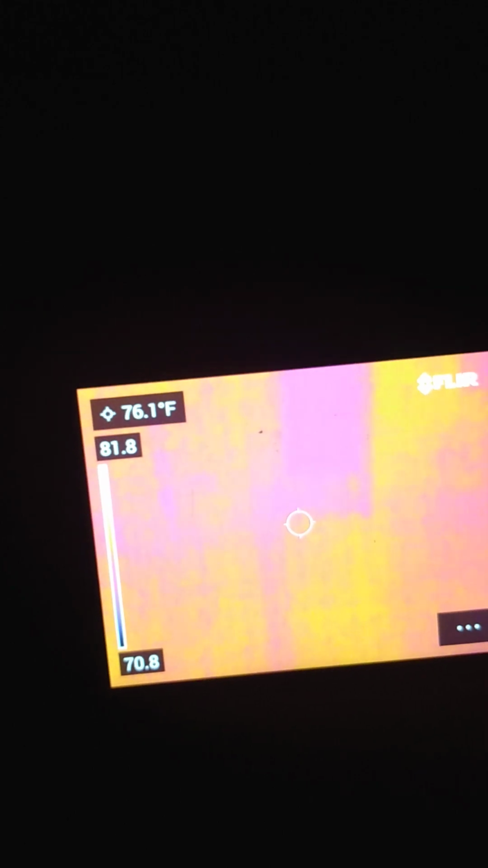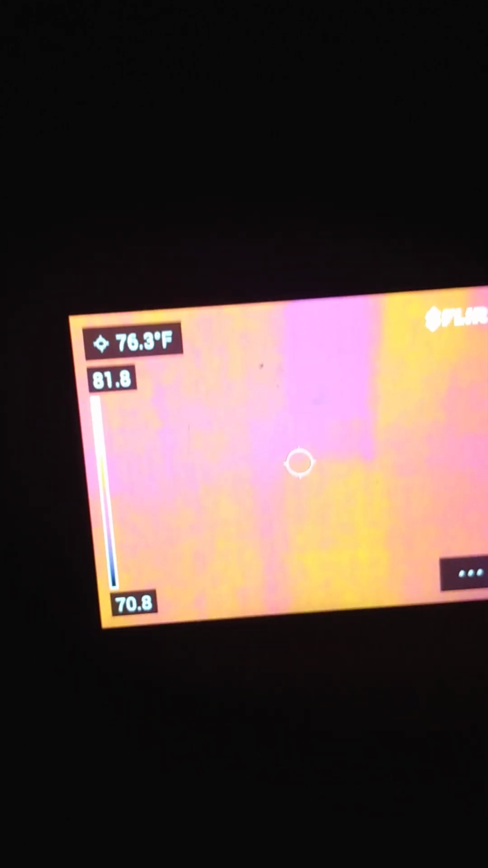75.4 degrees Fahrenheit. Now that sound, if you heard it, was the battery energized air freshener squirting a couple times. That's not paranormal.